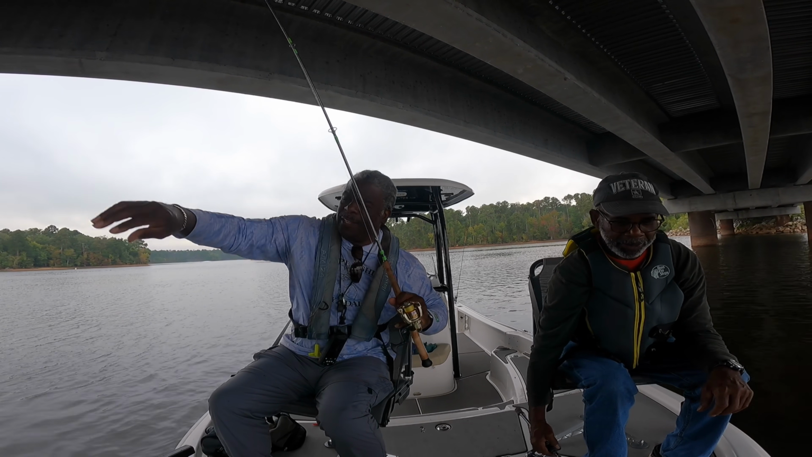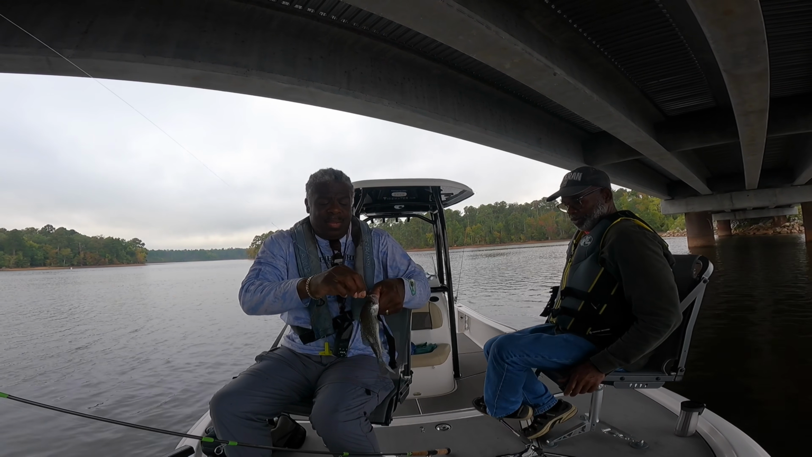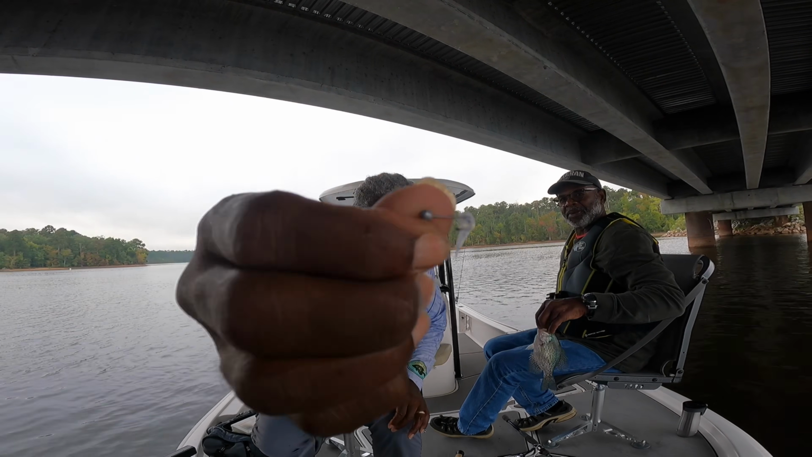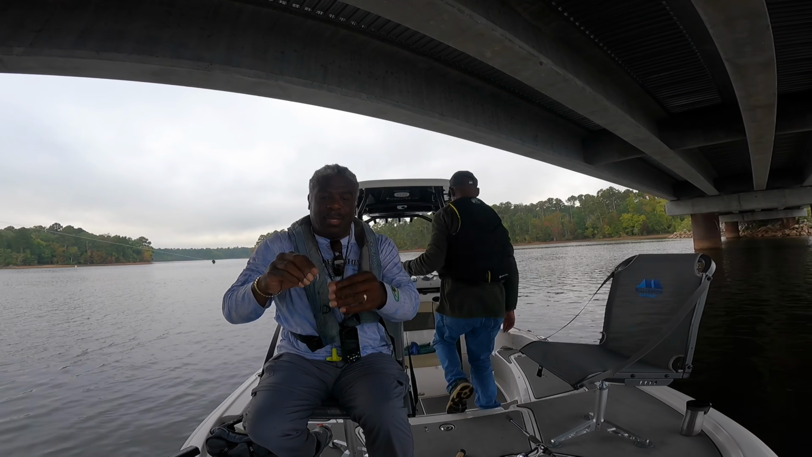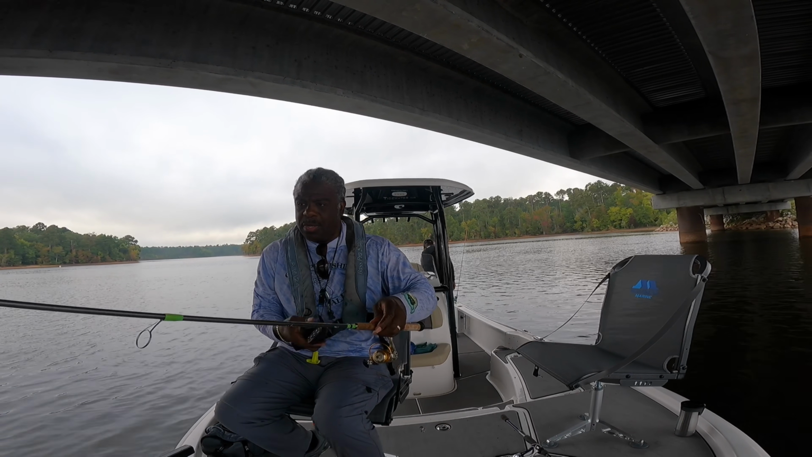See? What size, that little? 1/64 ounce jig head. When they're finicky, that's what I go to. 1/64 ounce jig head, little 1-inch bait. That's what I call my Skittle. Yeah. And I changed the color. I went from green to, CMI calls this monkey smoke.